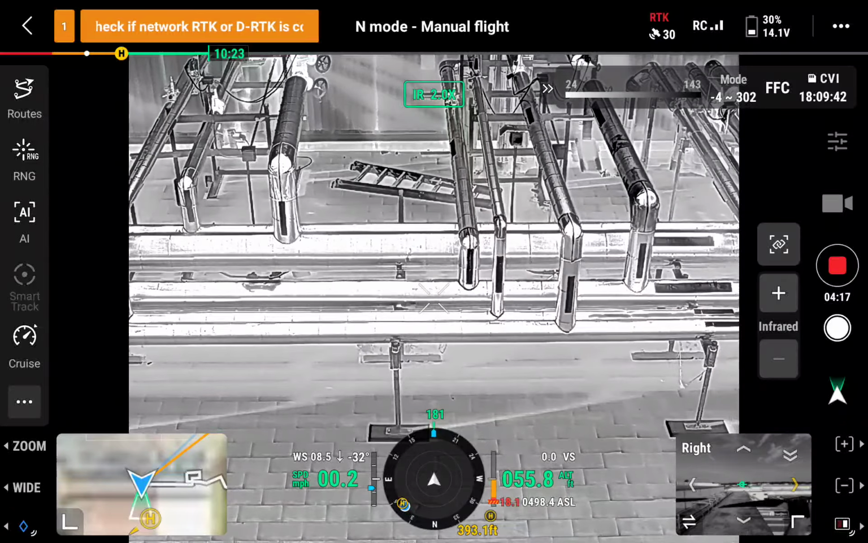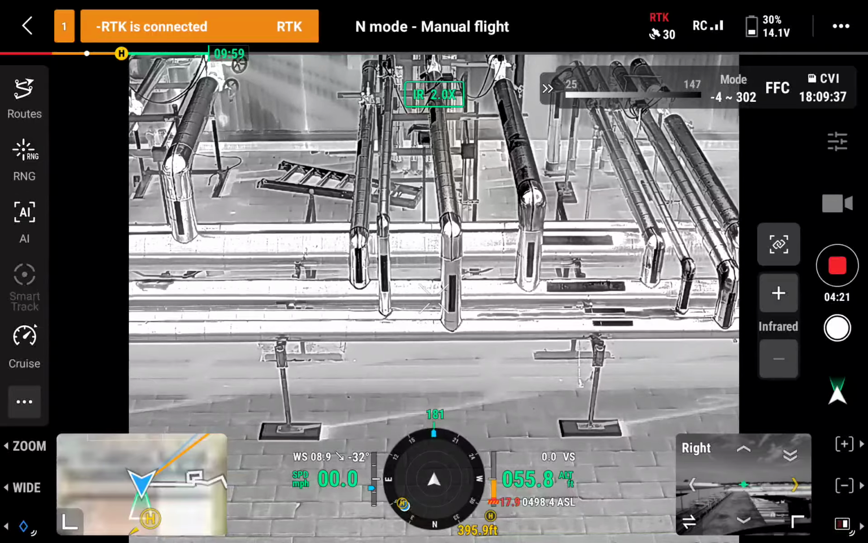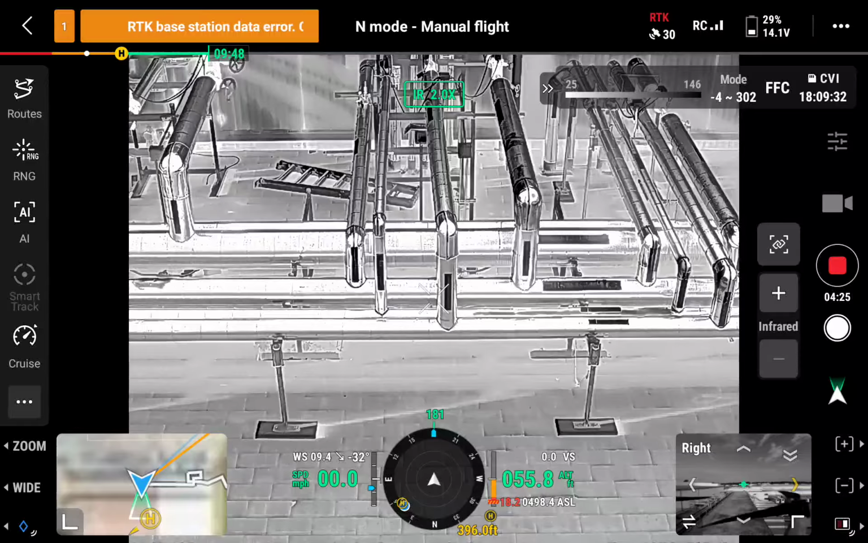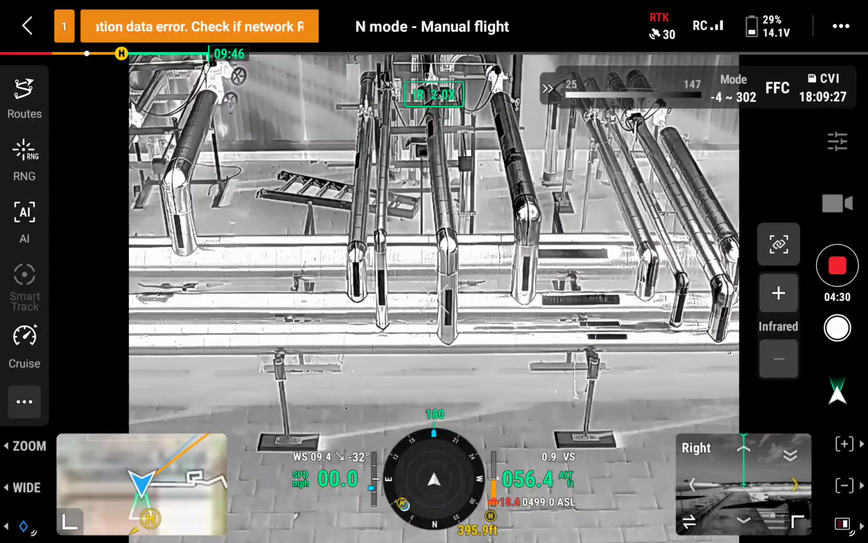Now we're running it thermal. Now we're running the section thermal. And again, the low temperature is 25 degrees. The high temperature is 147. Yeah. Go up and back that way a little bit. Up and back. So bring it up a little bit.